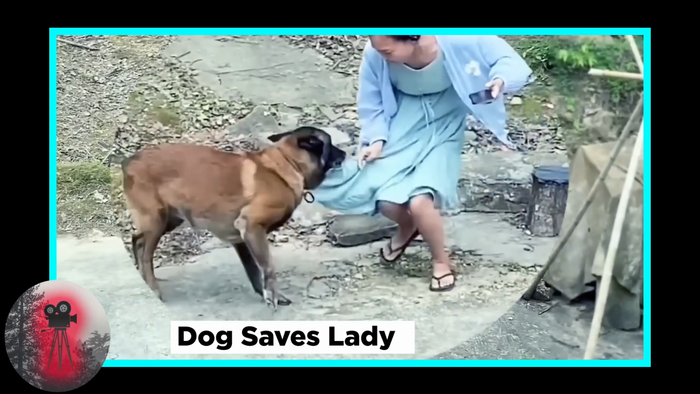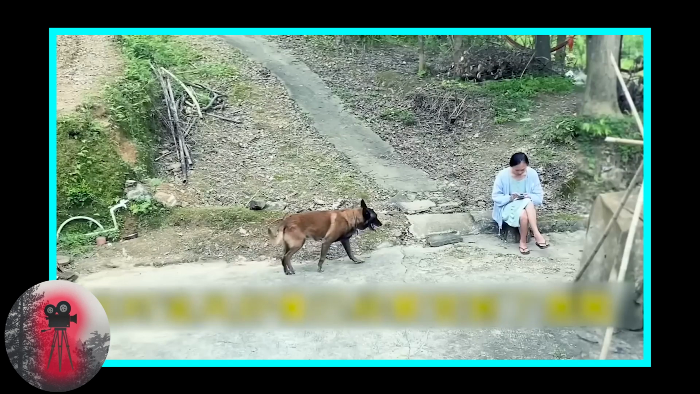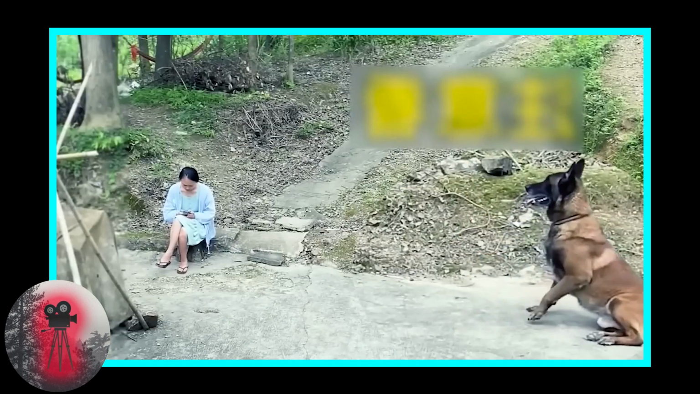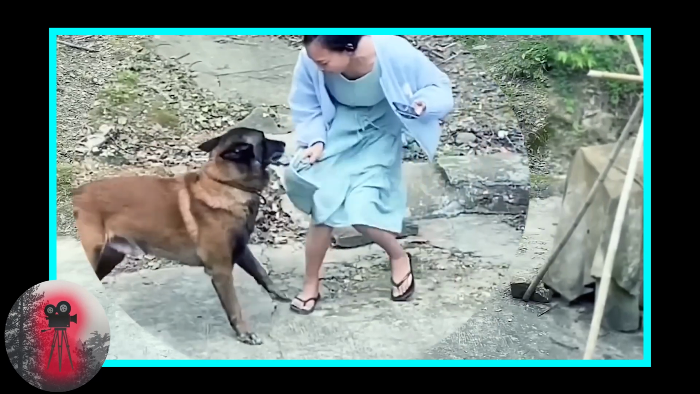Dog saves lady. Here we see the sleepy German Shepherd, Amazon, just relaxing on a concrete pad at the back of their home. All of a sudden, the pooch wakes up and starts barking at his owner. The owner is too engrossed in her phone to pay him any mind, but the dog isn't giving up. He starts to pull on her dress, and he keeps doing it.